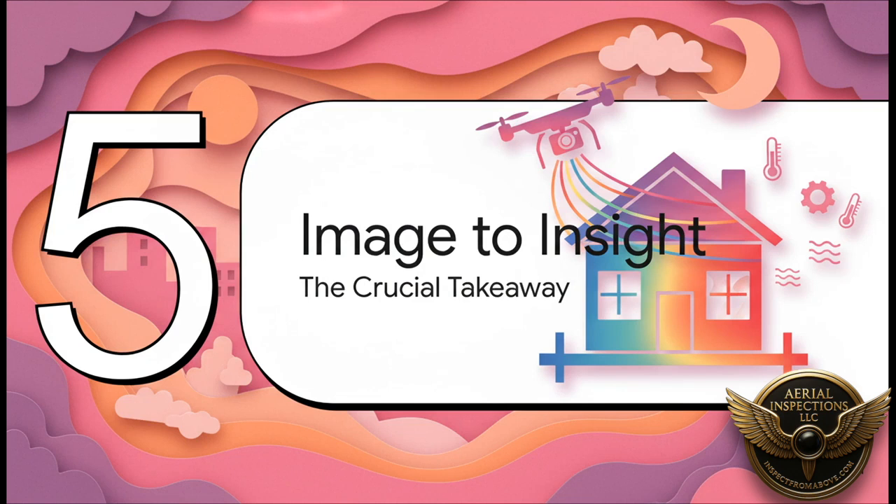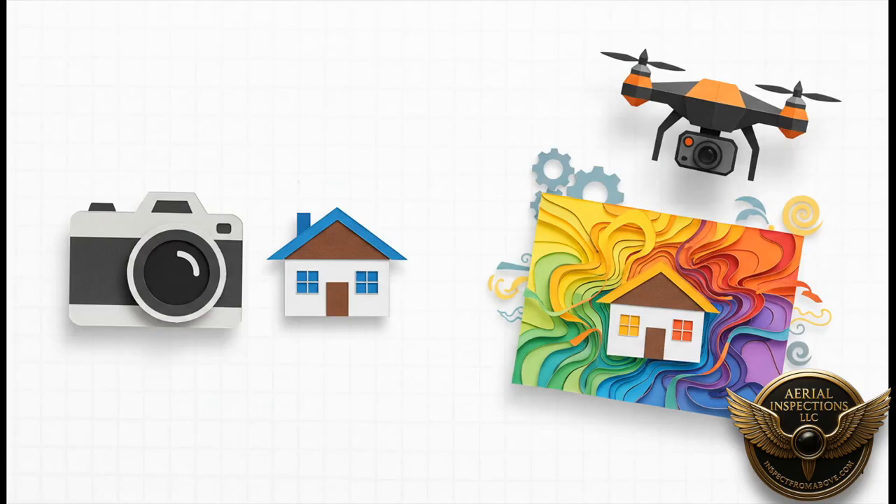Okay, so let's bring it all home. We've peeled back all these layers of physics and procedures and best practices. So what's the big takeaway here? What does all this really mean for you? Here it is, the bottom line. A thermal image is not a photograph of temperature. It's a complex, delicate map of invisible energy.